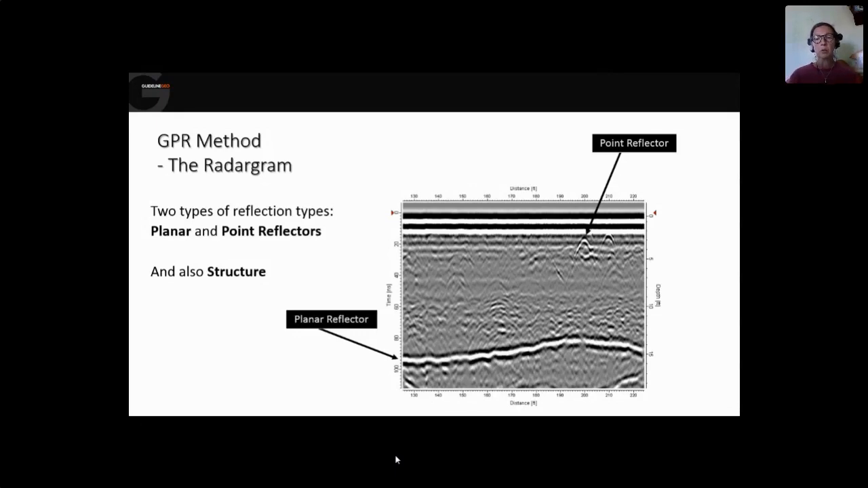We can also look at the structure in a radargram. For instance, if you are working in a forest, you will have a different type of structure if you are measuring in a till with boulders and stones compared to if you are measuring in homogeneous sand. So the structure of the radargram is also important, especially when you work with the geological applications.